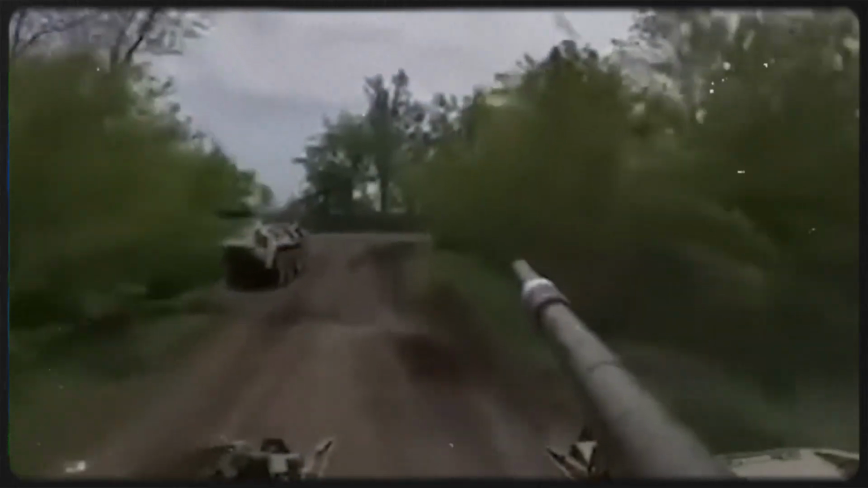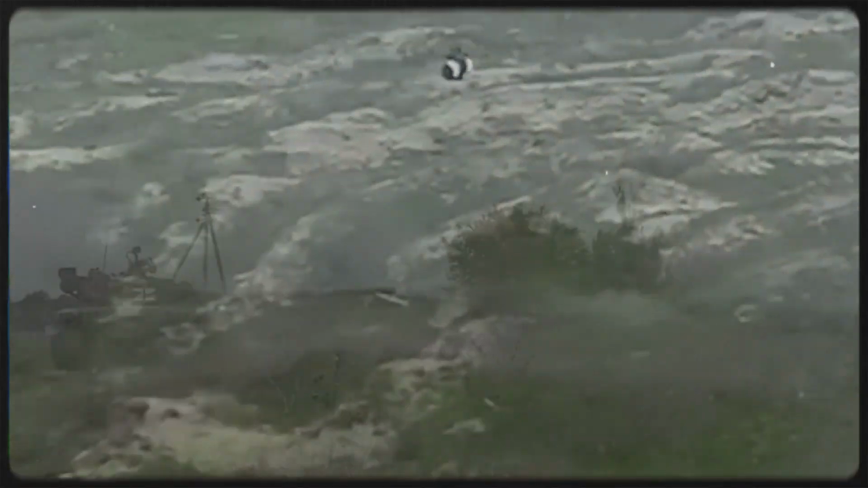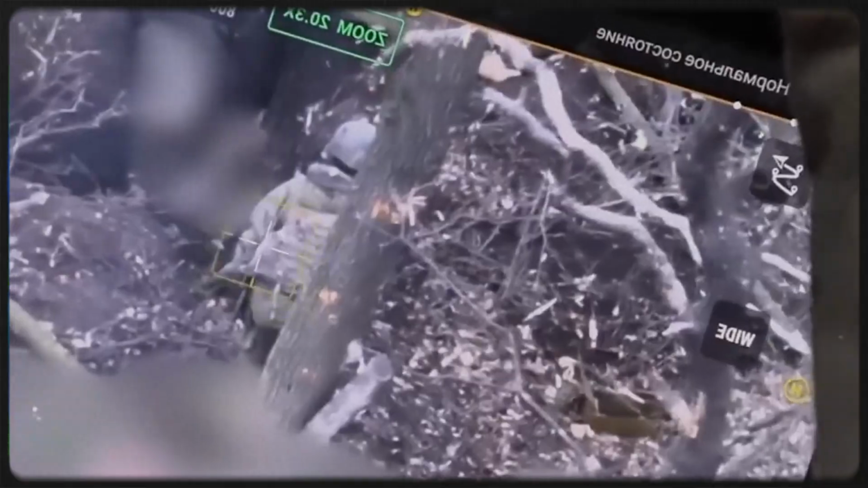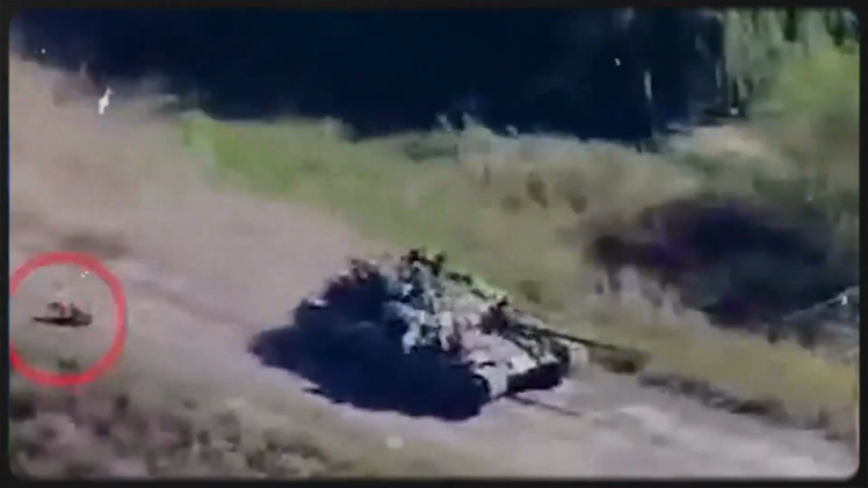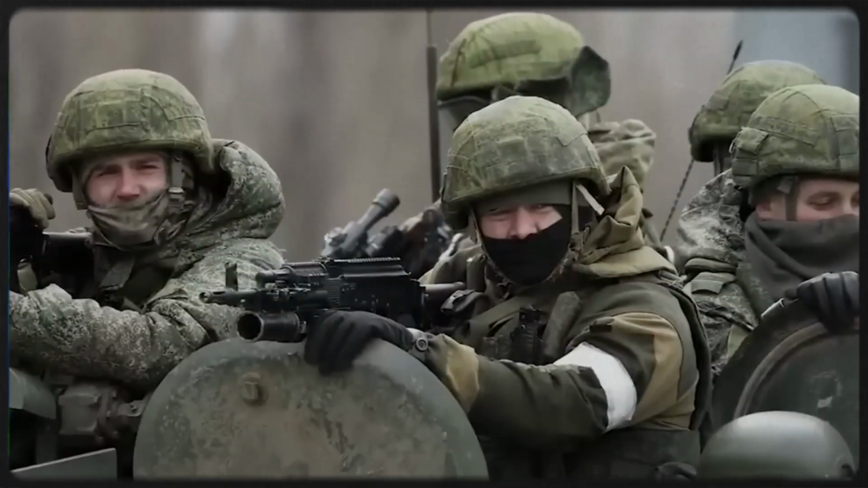Ukraine's advantage in this model is speed joined with constant attention. A sighting can turn into a decision, into a launch, into an impact before the target reaches better cover. After that, the same aerial view can continue scanning for survivors, medics, vehicles, or a second group trying to reach the same area.